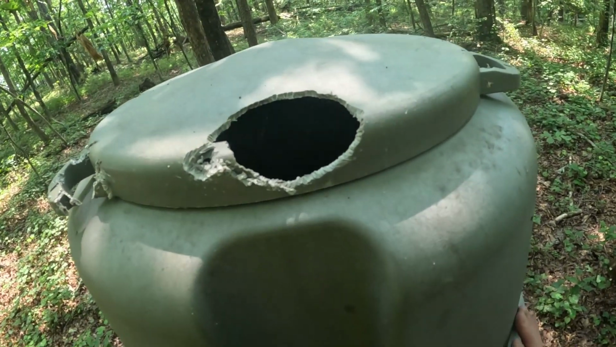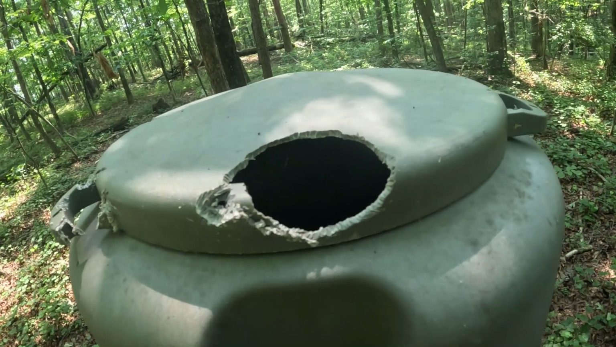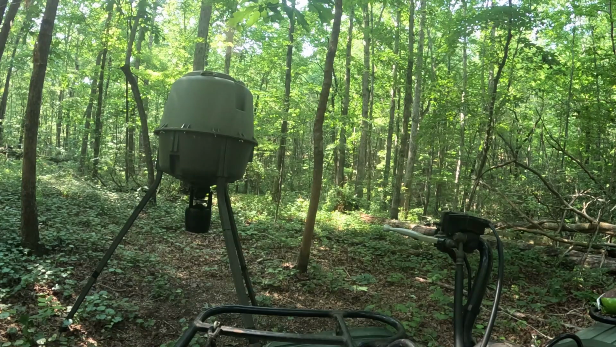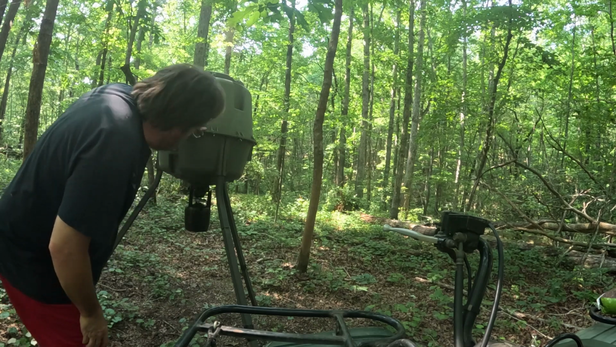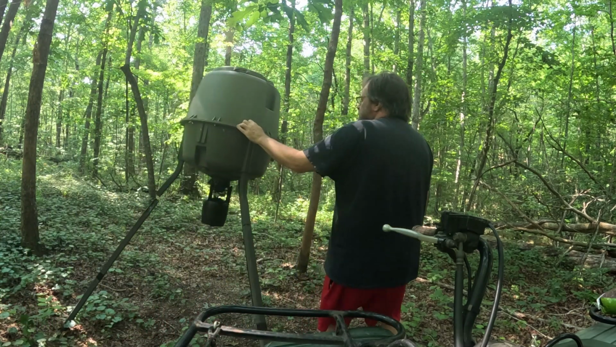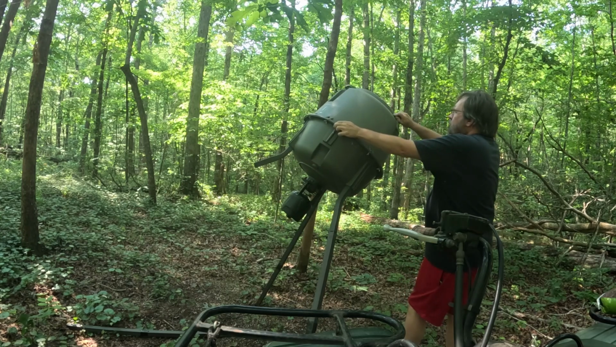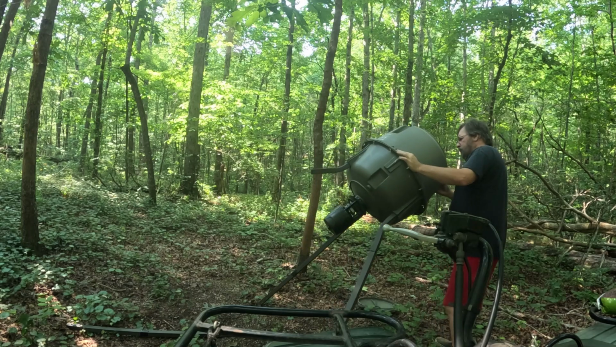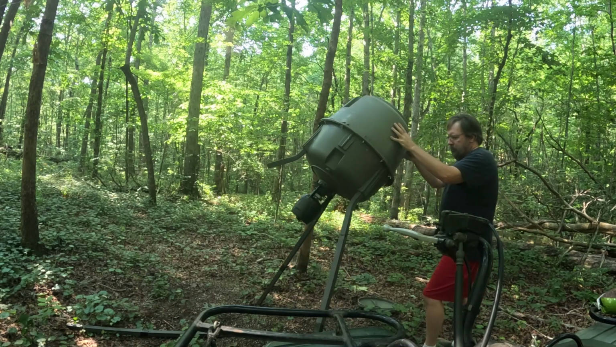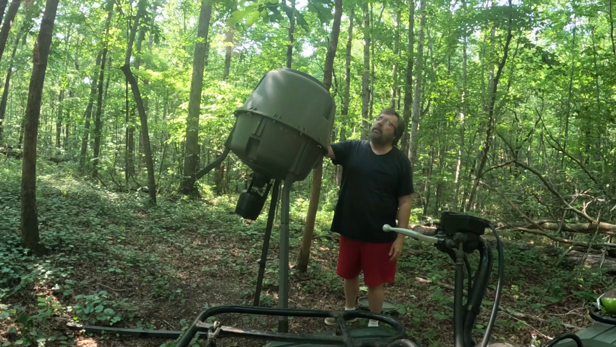something's chewed a hole in here. I don't have a gun with me. I just hope it's not a nest in there. I guess we're about to find out. Nothing in there, but I'm gonna have to fix that.